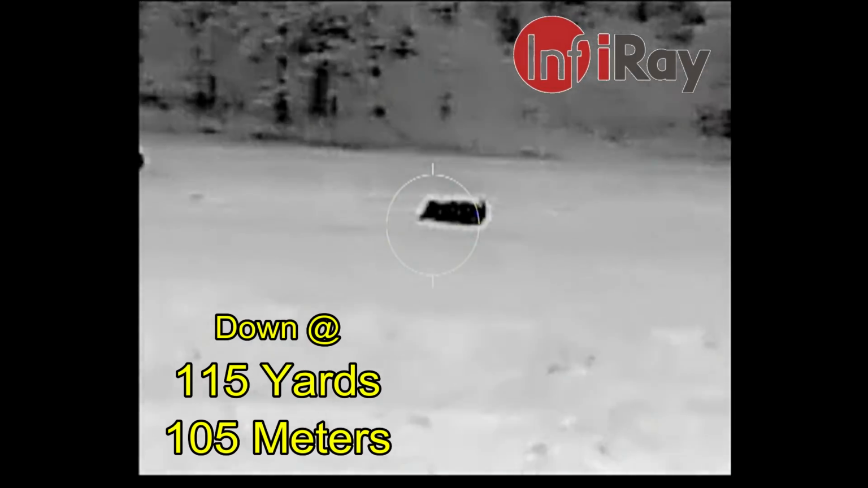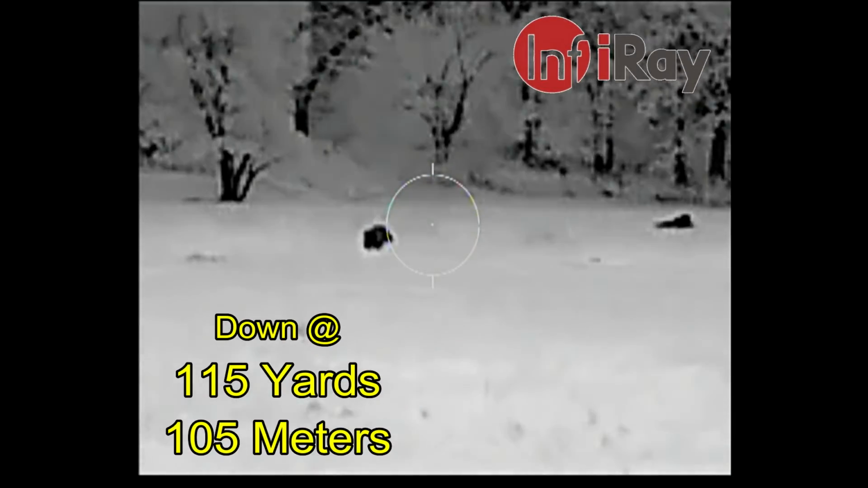And I need to be wary of the cattle to the right, so I'm going to take this hog here on the left. First shot connects. Second shot connects and it goes down. And I'm not going to get any follow-up shots into any of the runners. And I've got my first hog down with the InfiRay FAST FAL19.